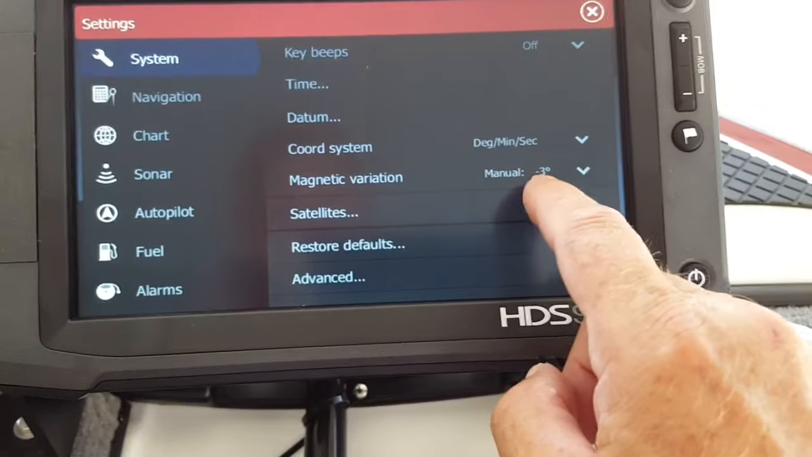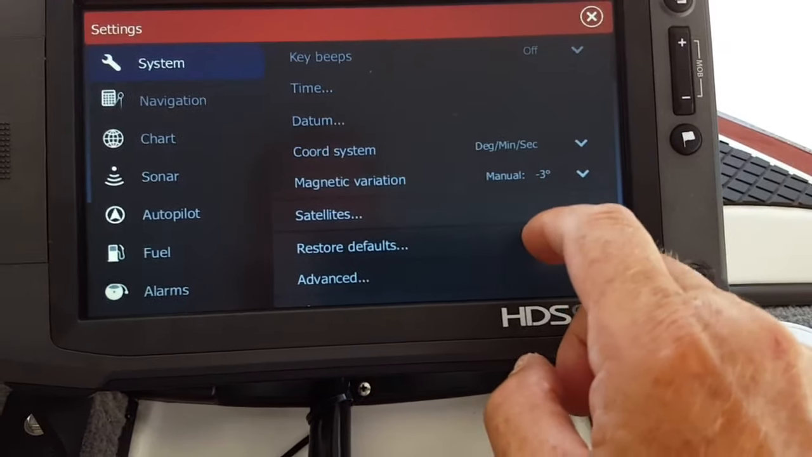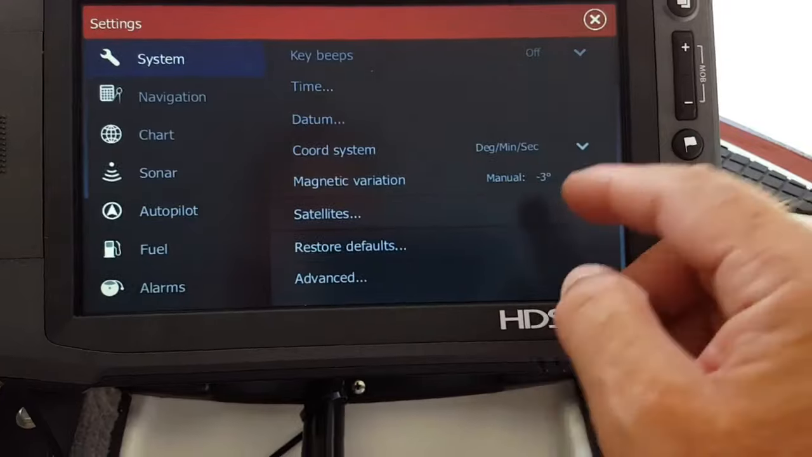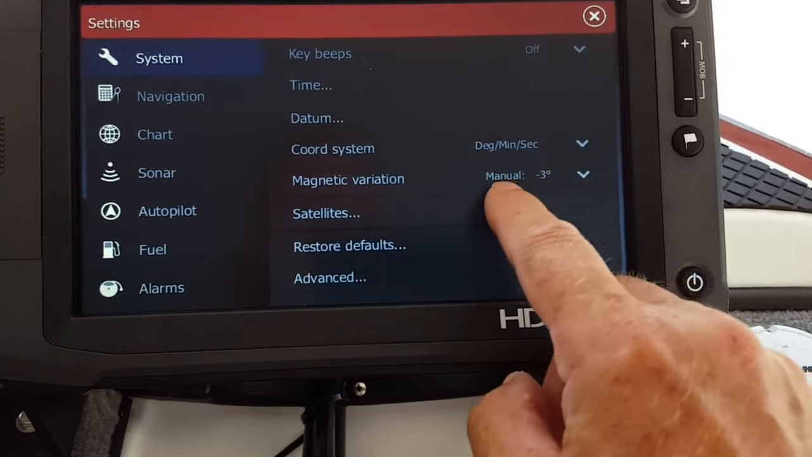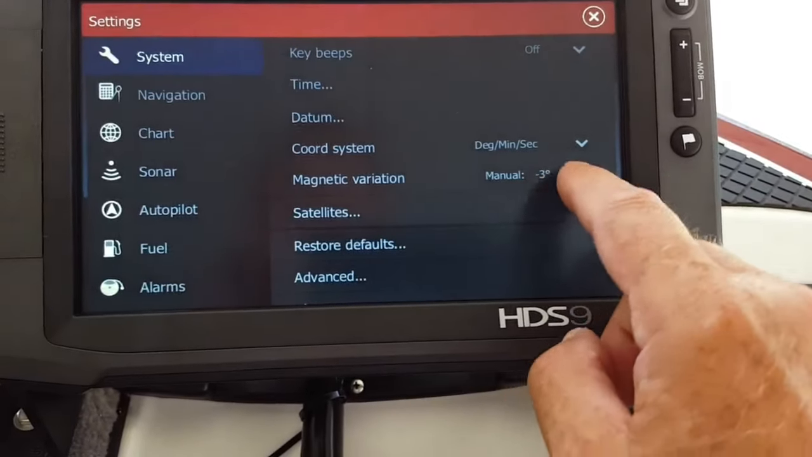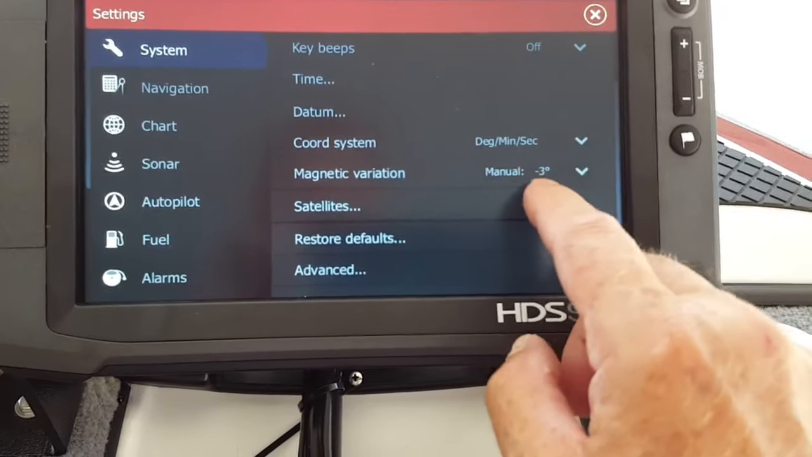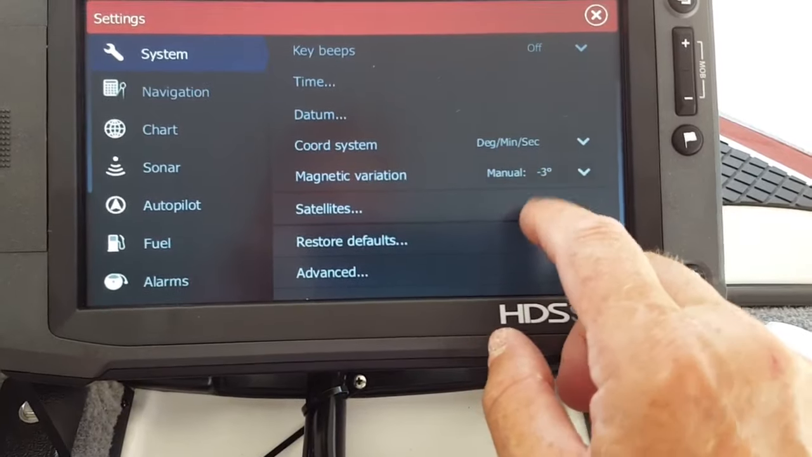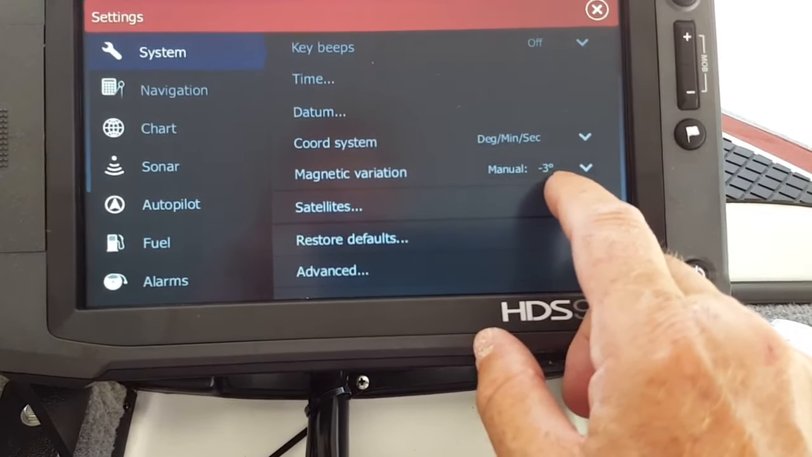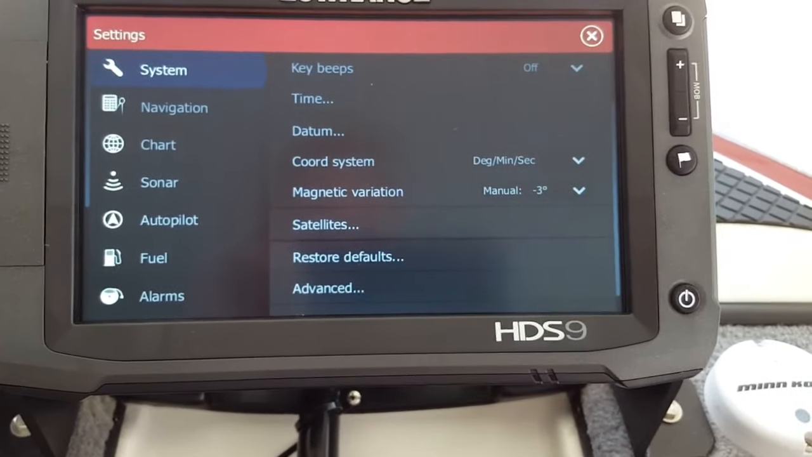That magnetic variation right there is the one I'm talking about. After you set the settings on the 12 and you calibrate your point 1, after it's calibrated, your magnetic variation will usually be set at auto with Lowrance's default. With this, I can set it to manual, and I can actually add or subtract. Now, if I added, that would be plus right there. And then I subtracted 3 degrees off of the calibration setting when I calibrated the boat.